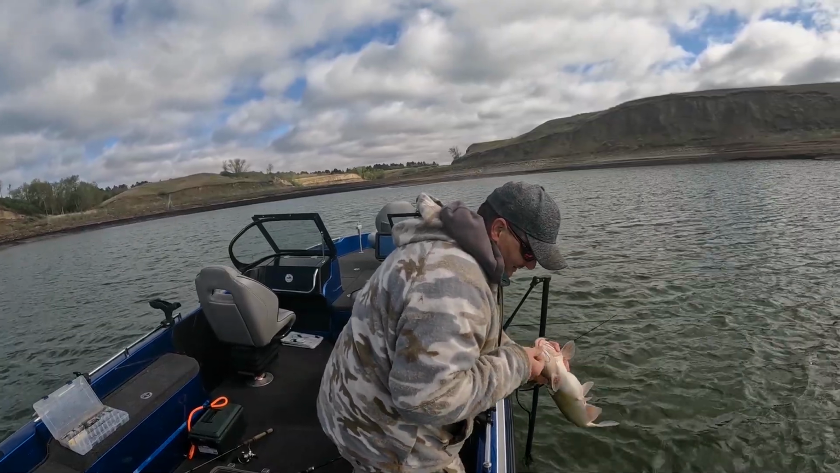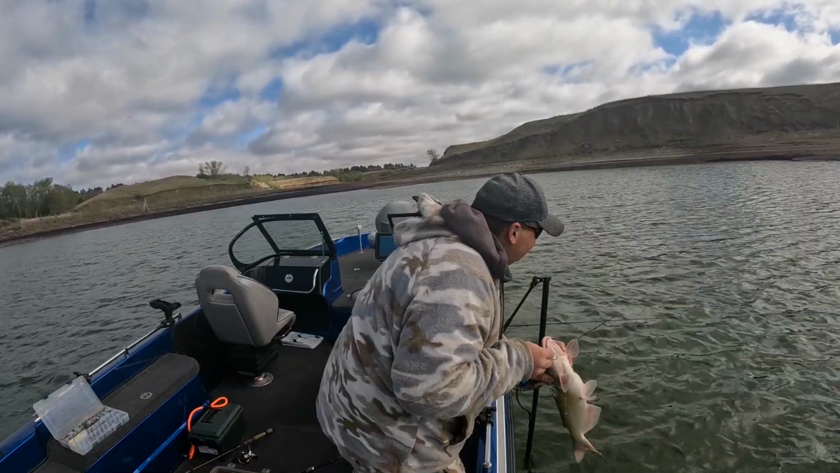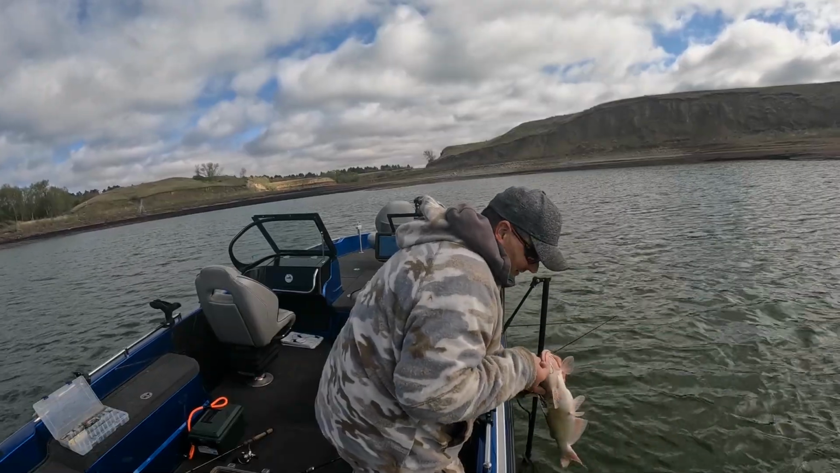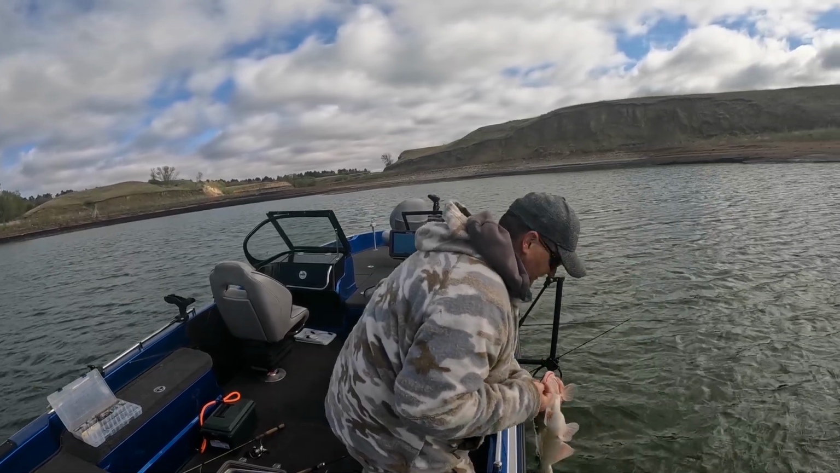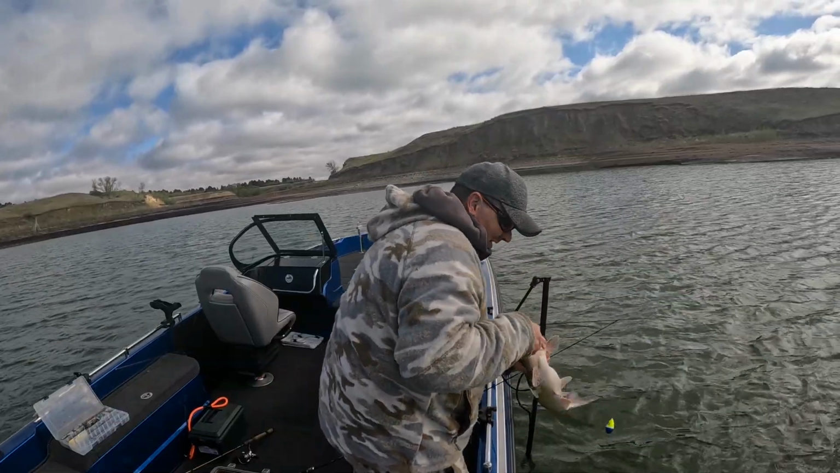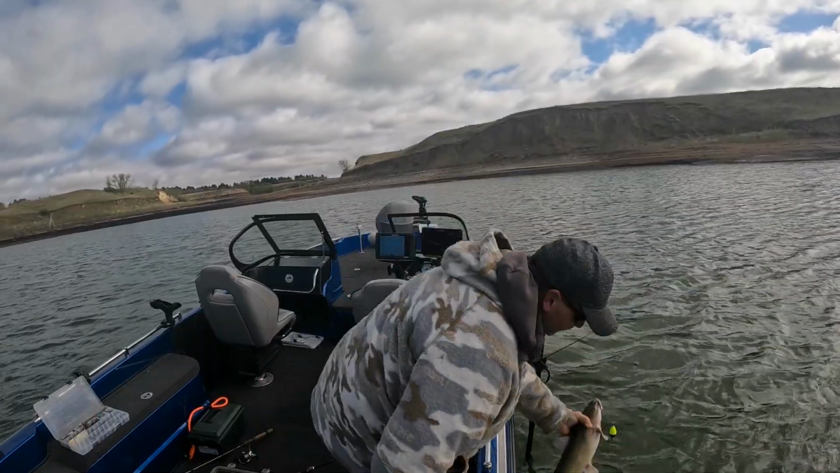Jeez. Get this damn hook out of his mouth. I hooked him right in the jaw here. Holy moly. I'm gonna get the needle nose for this one. Oh, there we go. Look at the size of that cat. Unreal. There you go.